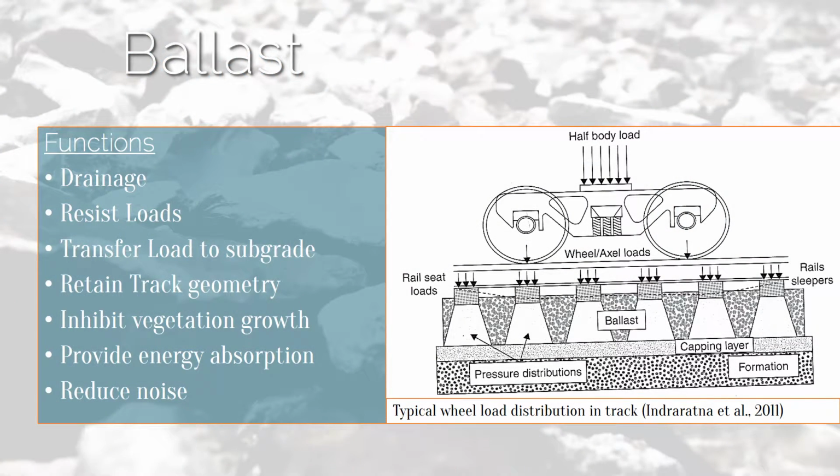Ballast serves many important functions, examples of which are listed here. This figure is a visual representation of the load transfer in the track structure and indicates how ballast spreads the loads onto the formation, or subgrade. Ballast also provides an easy method of track maintenance in order to correct track geometry in the form of tamping by rearranging the ballast particles and packing them under the sleepers.